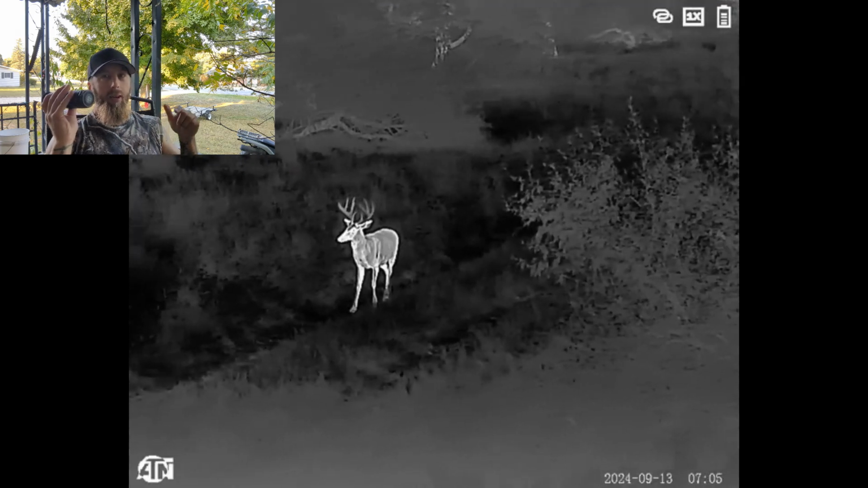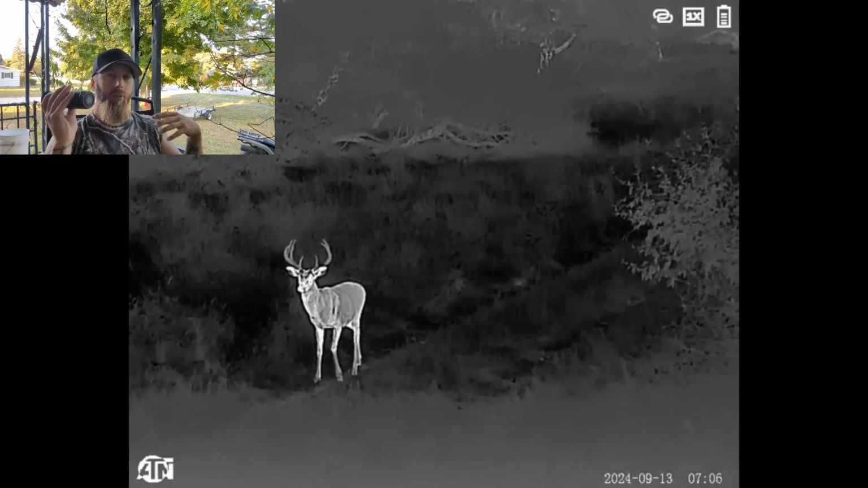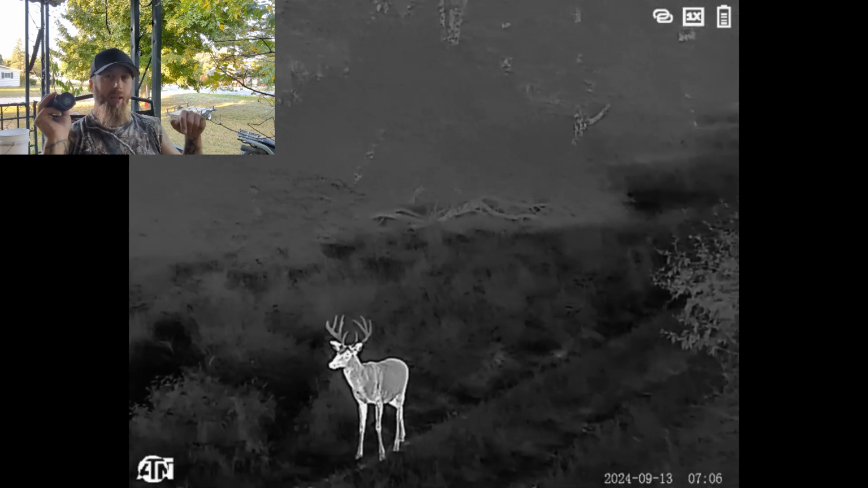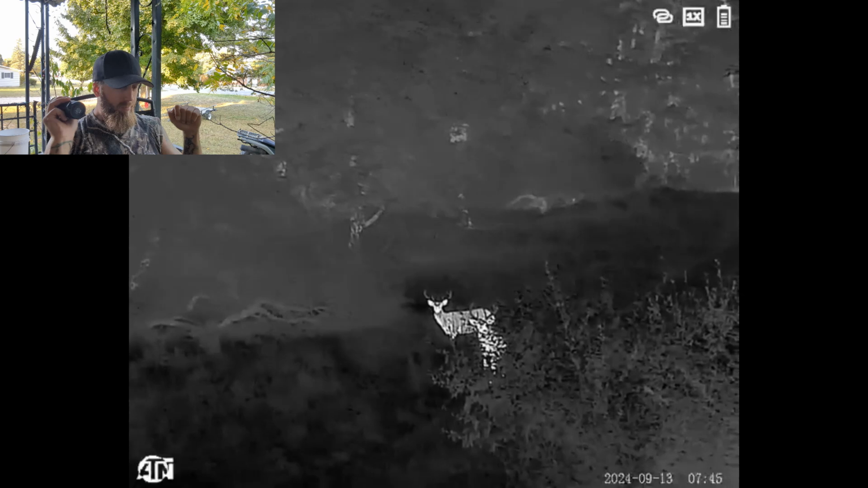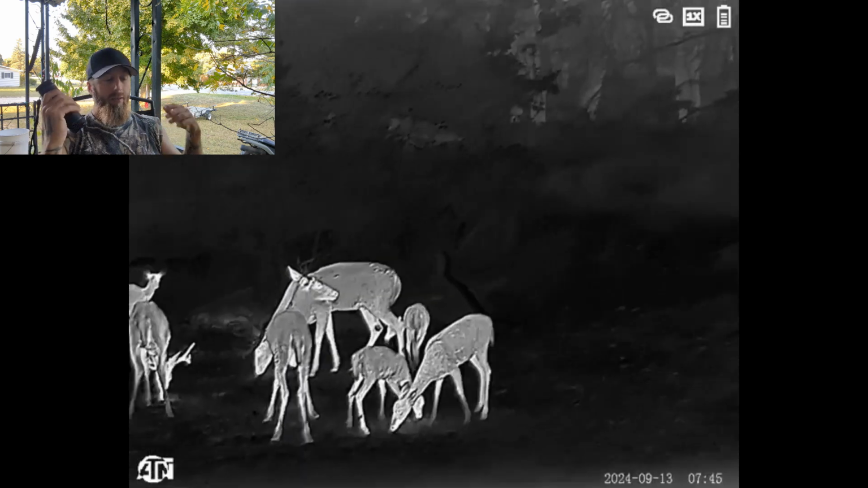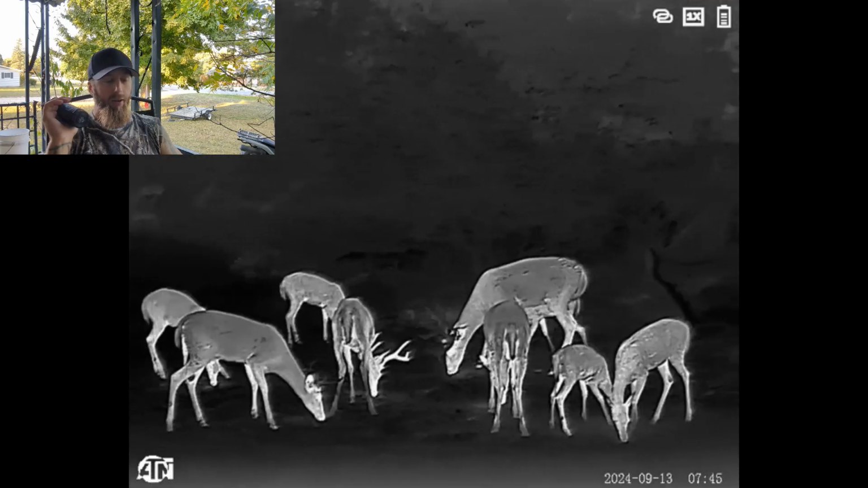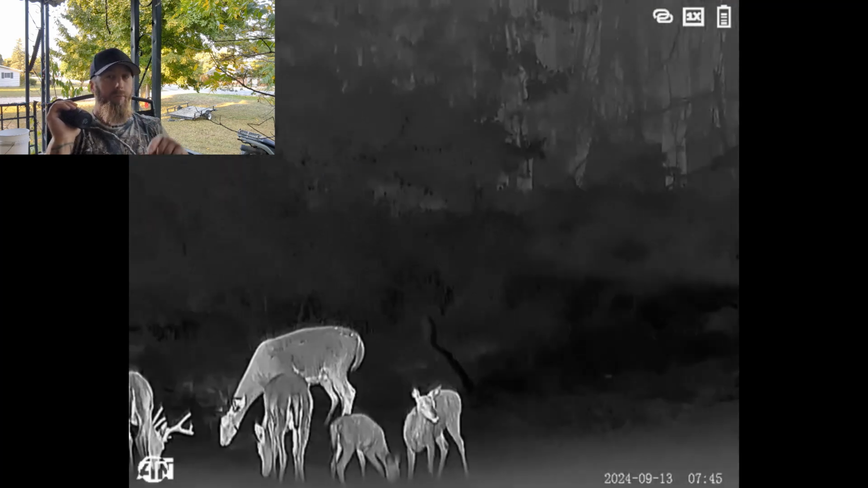It looks really sweet on here, because I'm kind of watching this as you're watching it, and I'm going to put this in so you have a little extra commentary. Look at that monster. That's not the biggest deer I've seen, but I was playing I Spy with this thing. Sucks there's no sound on this, but from what little experience I have, this scope is awesome. There is a huge buck in that pile. You can see him in the back. Huge. But anyway, I'll be back.